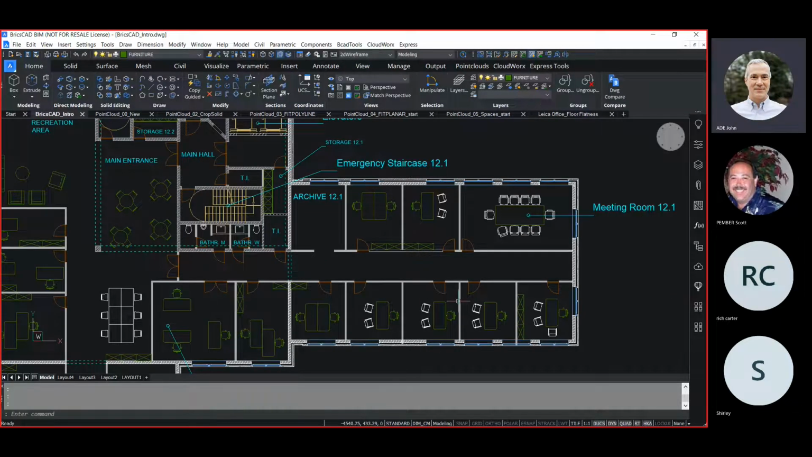So we start by talking about workspaces because we do have a product that represents 2D workflows. That is our Bricscad Lite edition. And then we also have 3D workflows, and that's our modeling. And that's our Bricscad Pro. And then we also have a BIM tool set and a mechanical tool set.